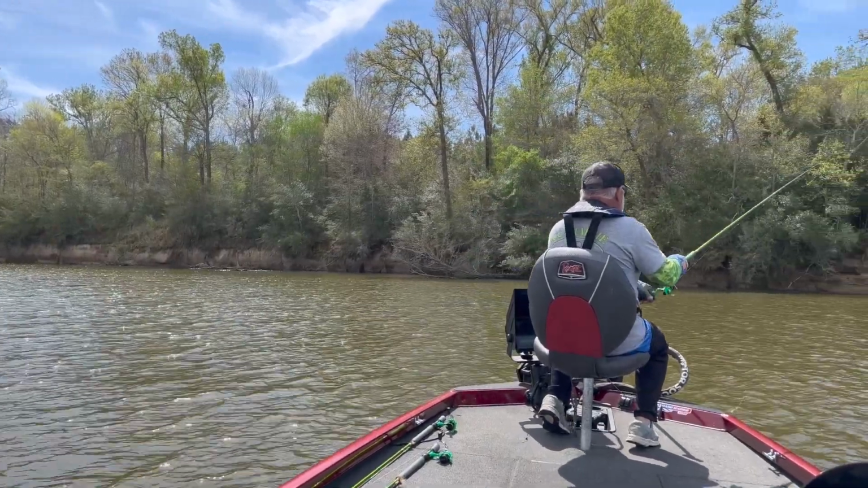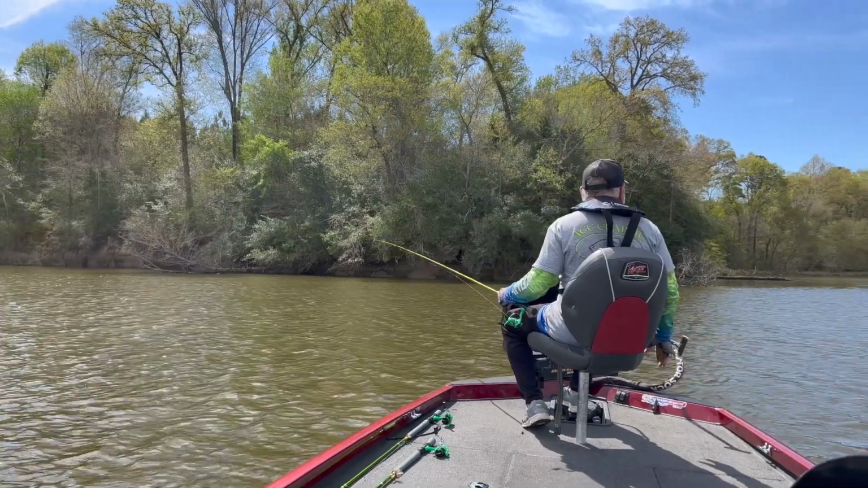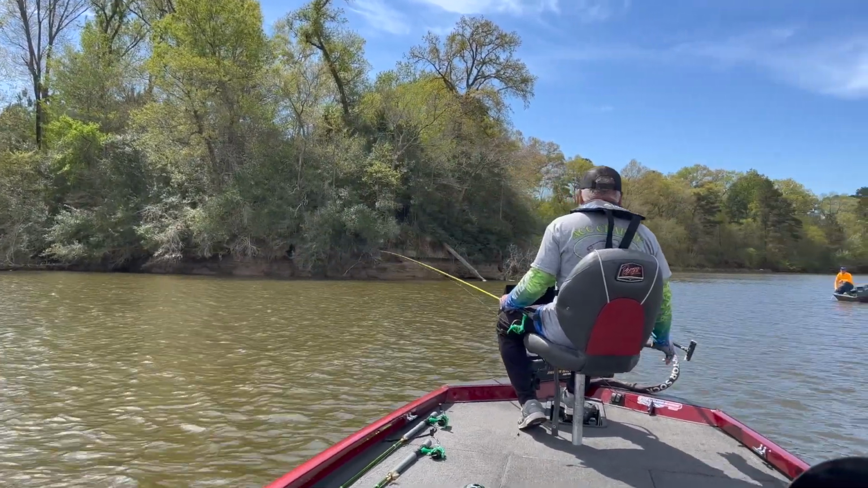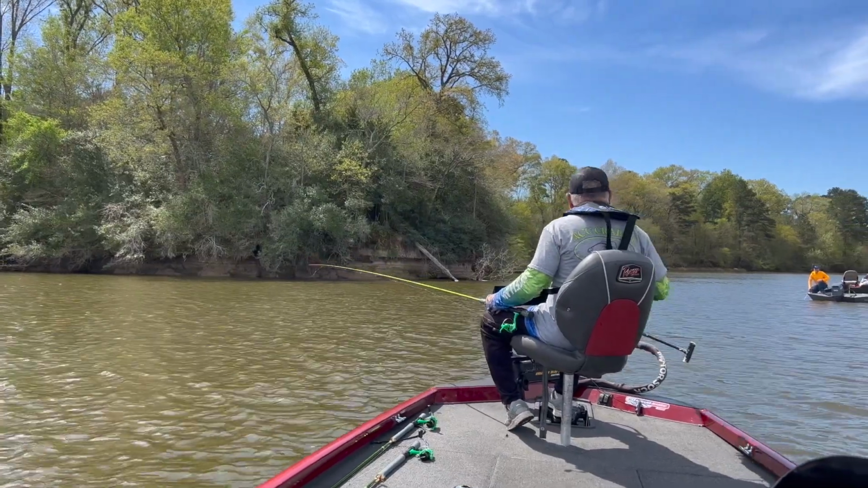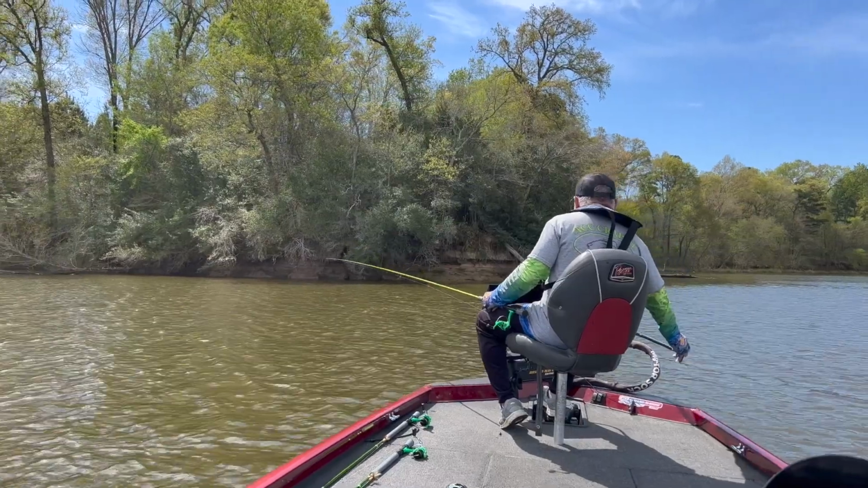But I don't really fish those a lot. I like to chase those. I call them free range chickens. They're just running around out here, and I'll chase them down. But go over there and give it a try. Like I said, it's not a big brush pile, but it's got some fish on it.